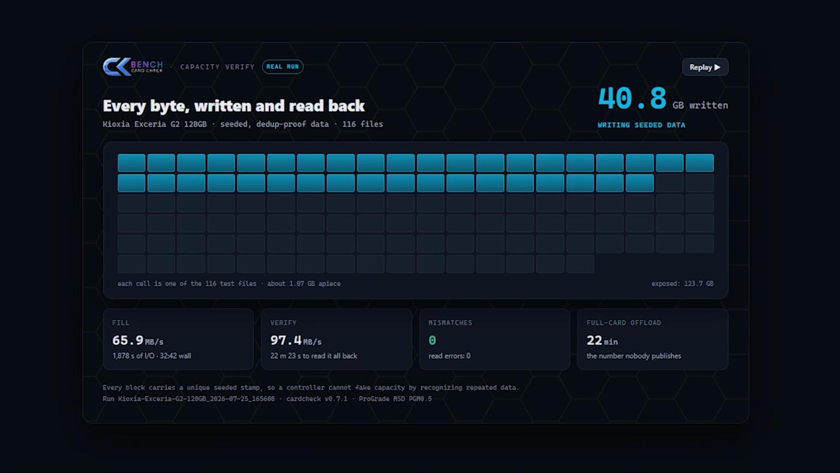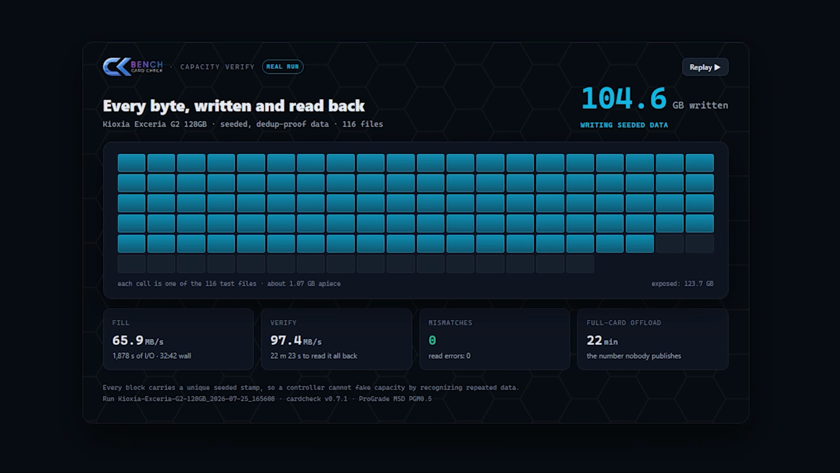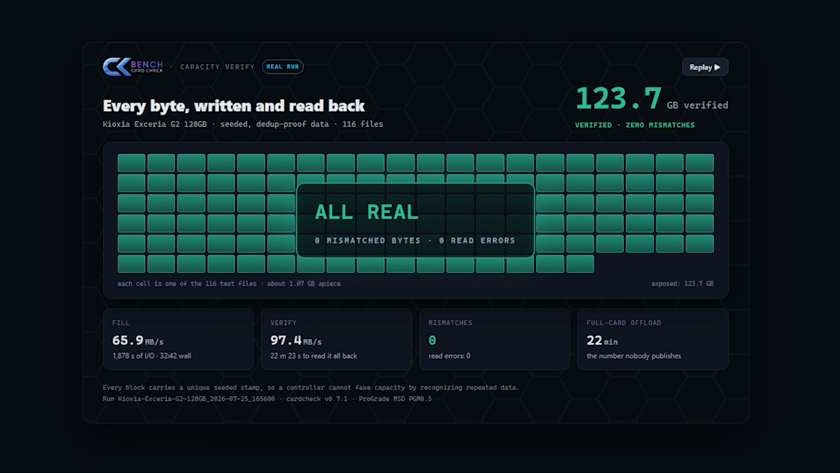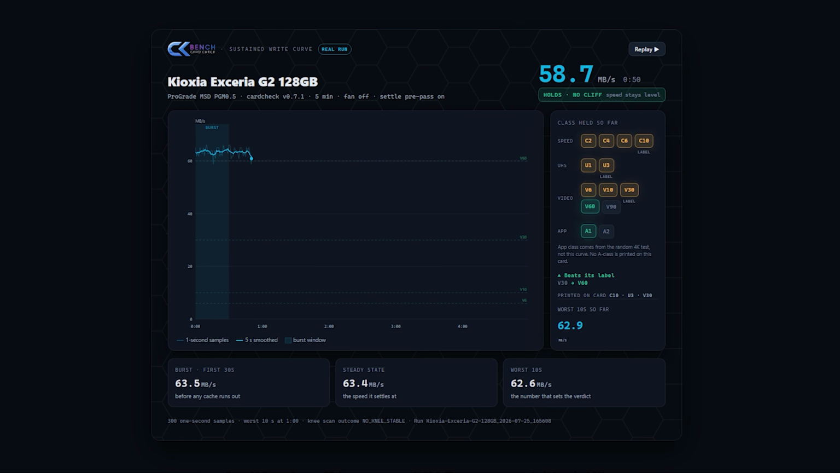And there's a piece of that story a speed number alone can't tell you, and that's heat. A card quietly cooking itself under sustained load is a problem. Up until now, the best I could do was feel how hot a card got. Now I can watch and record every degree these cards produce through a run.